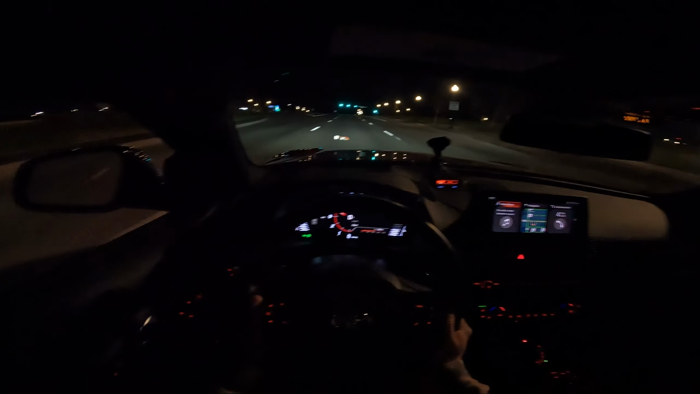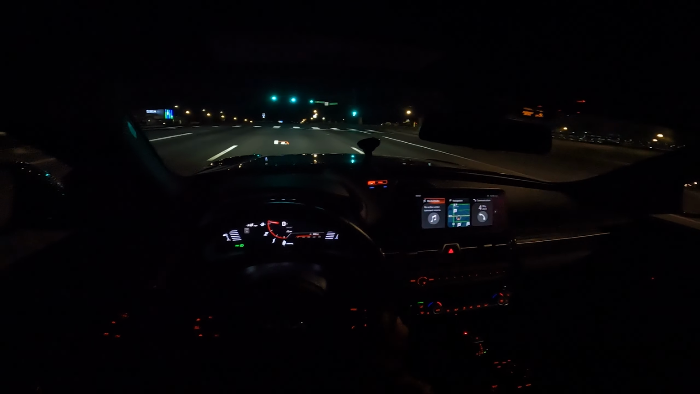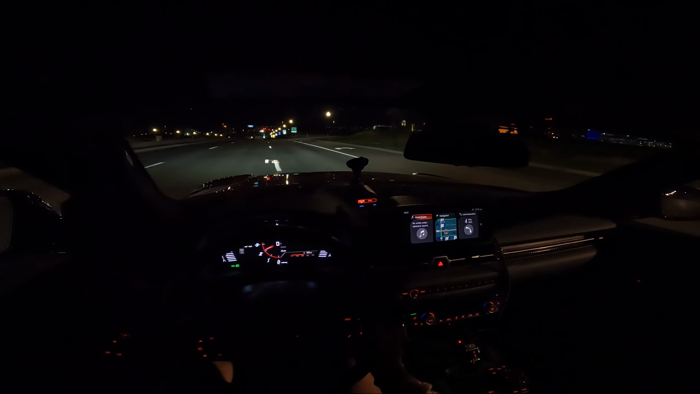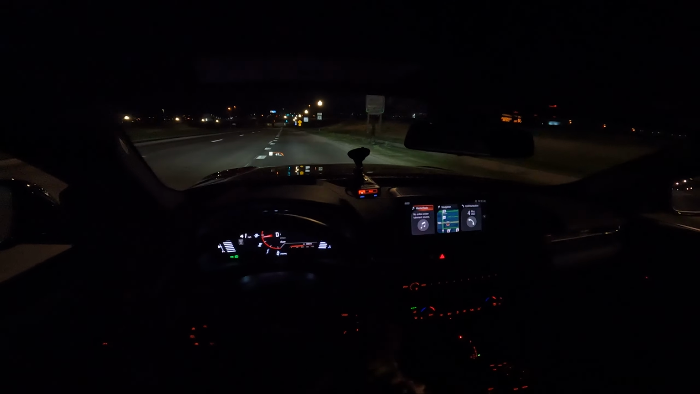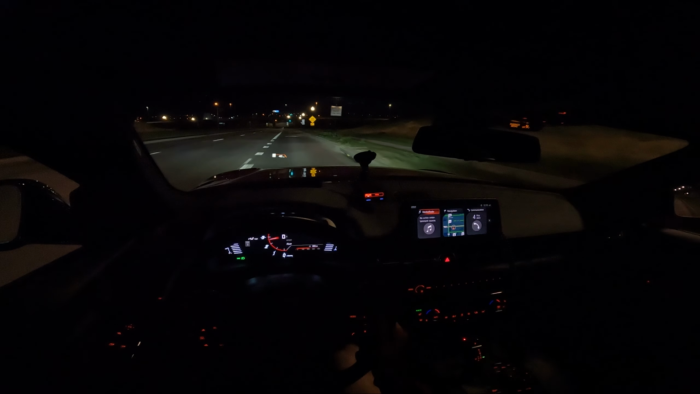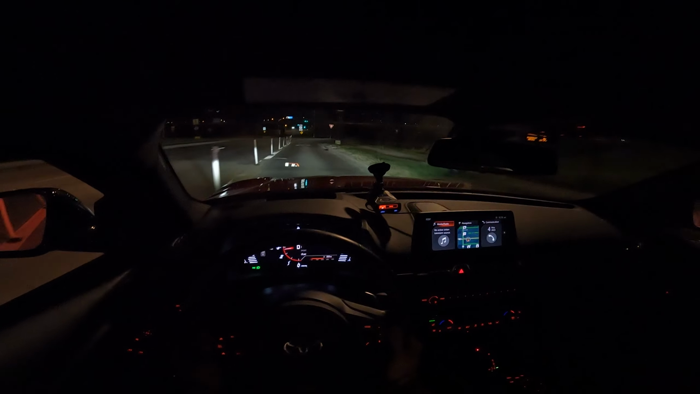But yeah, it's fast. It's fast and has no traction. And it's got no traction, well, actually primarily because I need new tires. I just got it back like maybe a week ago, less than, so I'm just waiting to get the new tires here, hopefully within the next couple of days.